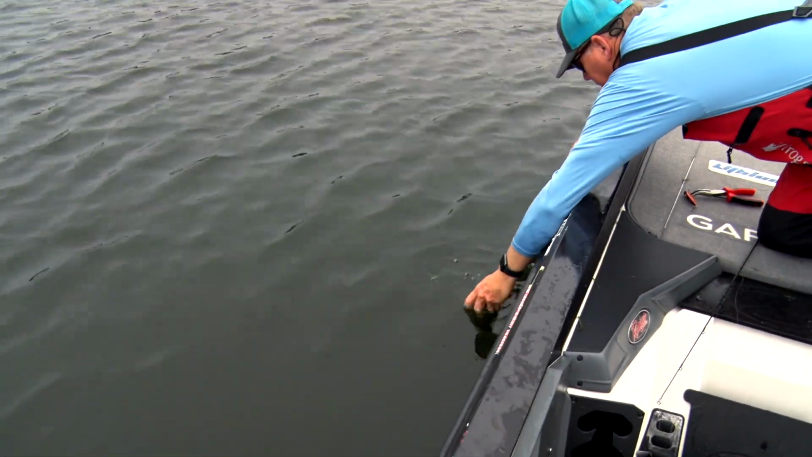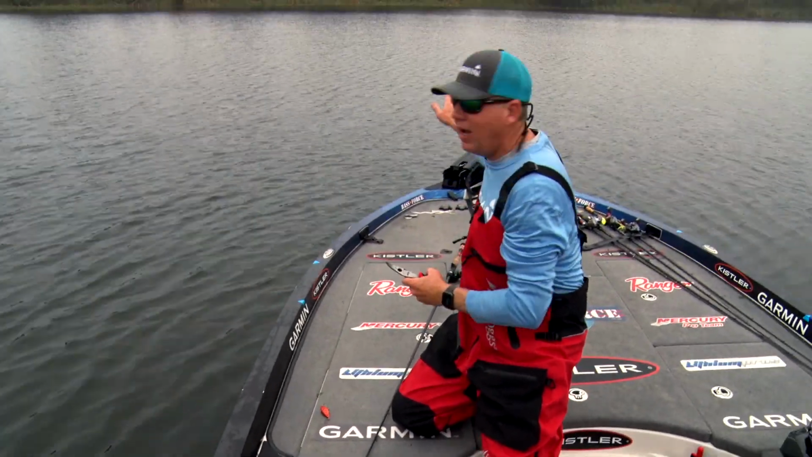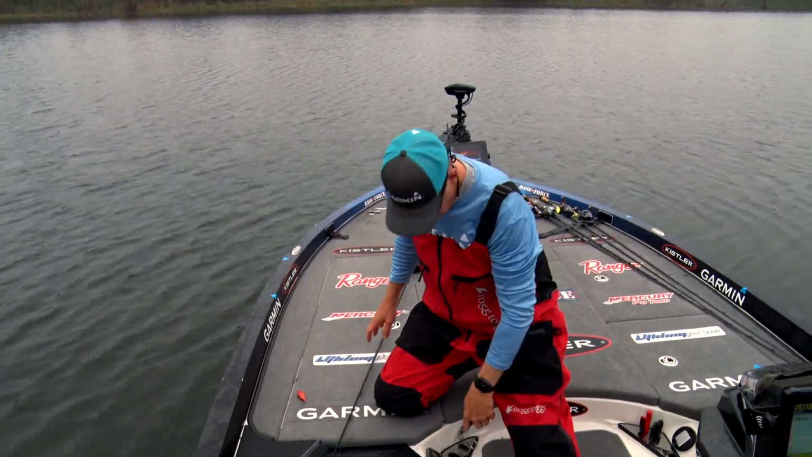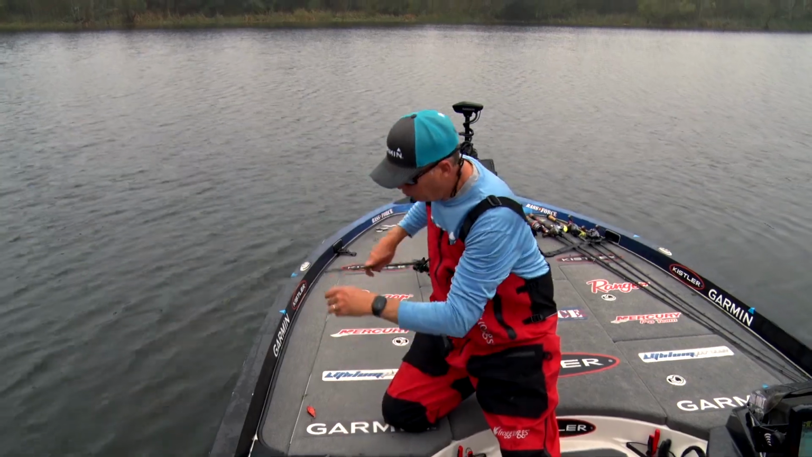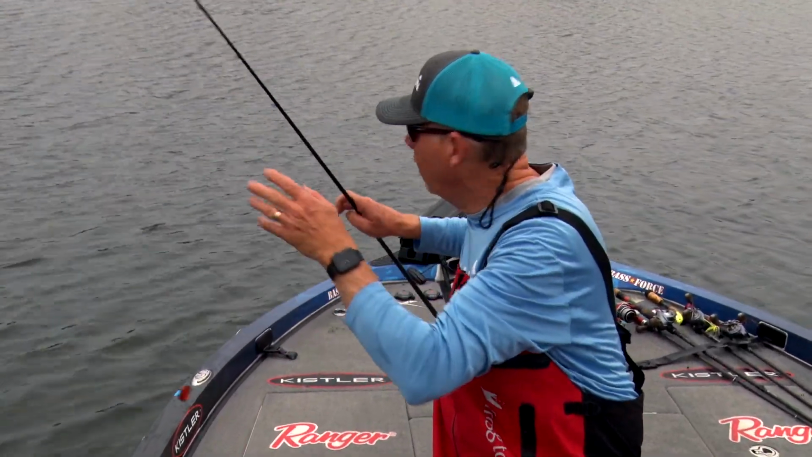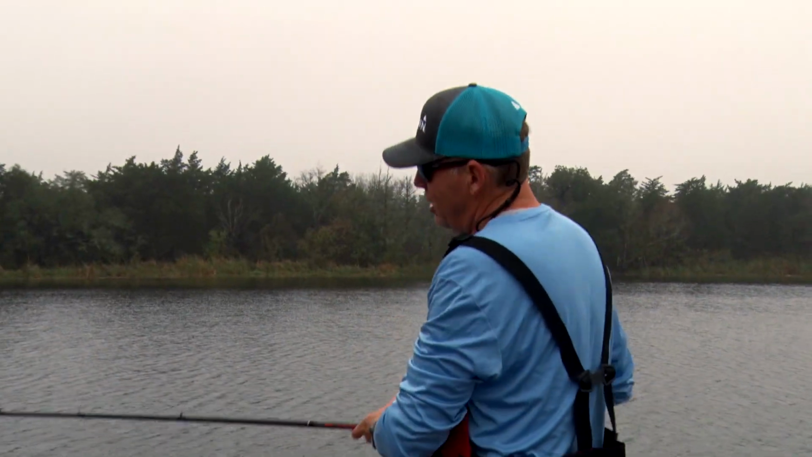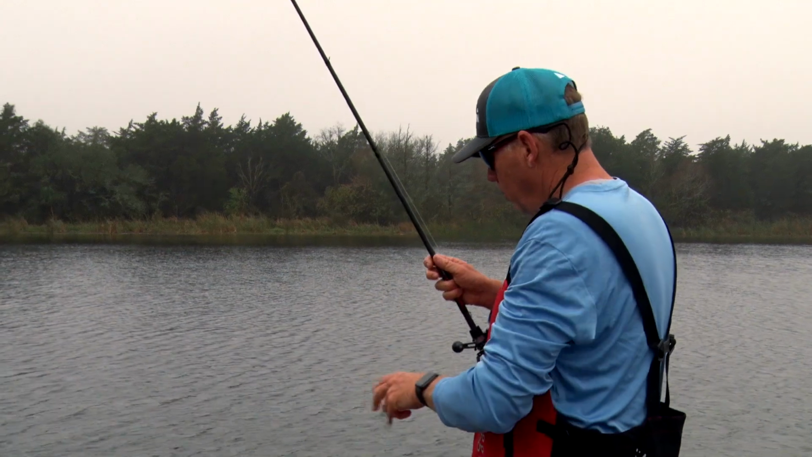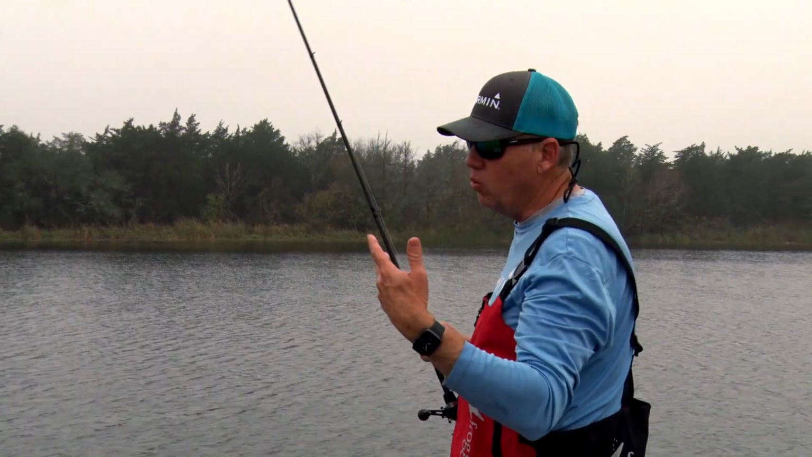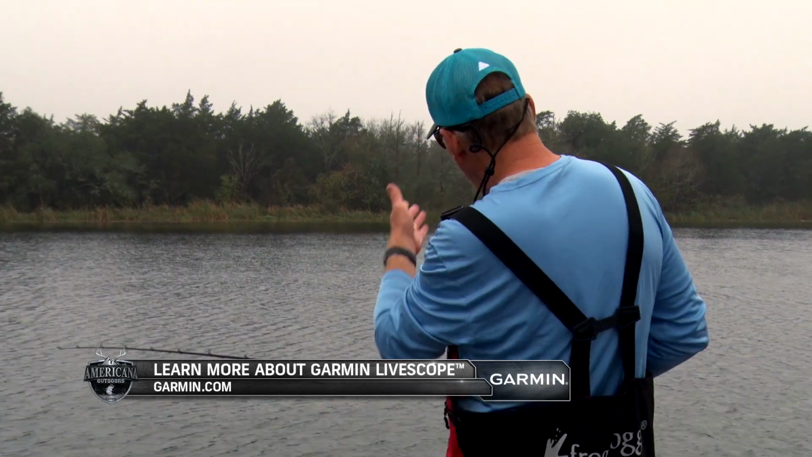What I'm doing is I'm just using Livescope to literally find the very outside weed line here, and it allows me to be real precise with my cast, and I can be very efficient. When a weed line's on the surface, you can see it. You know where to cast your spinnerbait or whatever you're fishing. But when it's under the water, it's died back because we're in the wintertime, it's cold weather. But I can see it and I know exactly where those outside lines are.